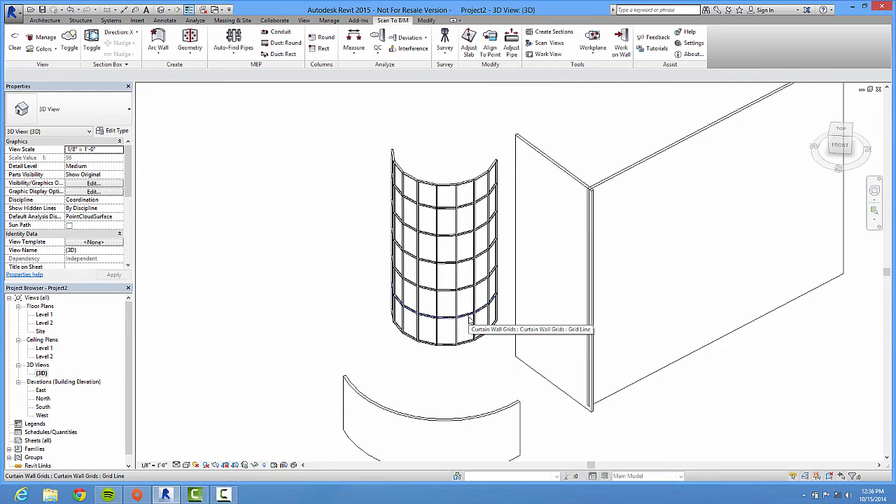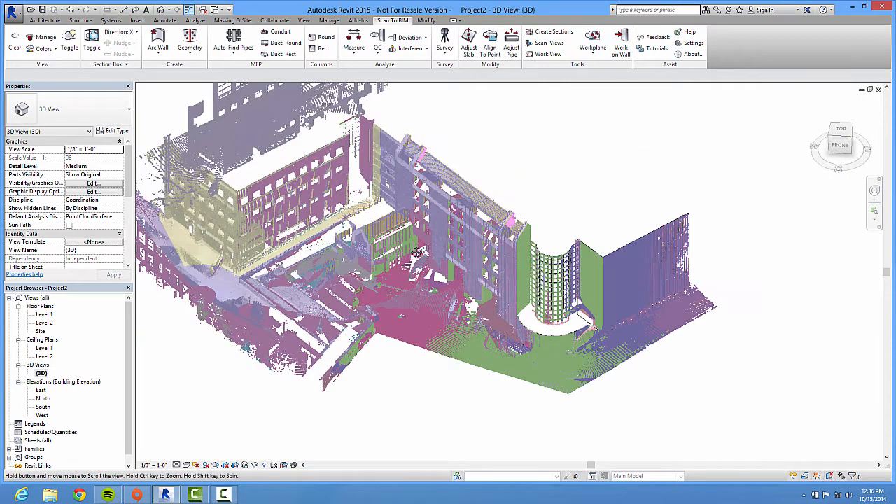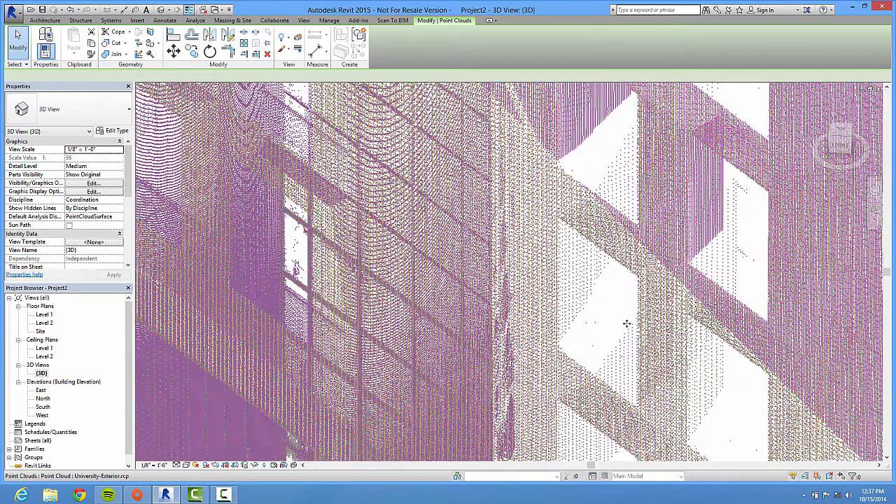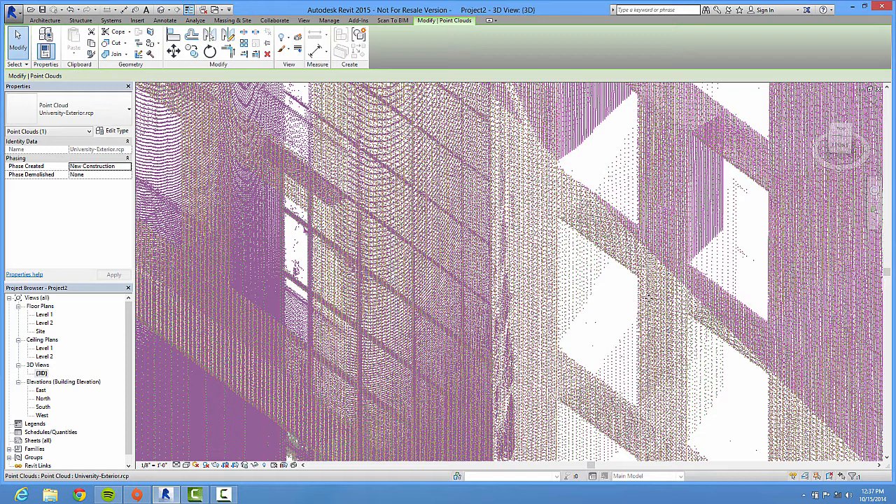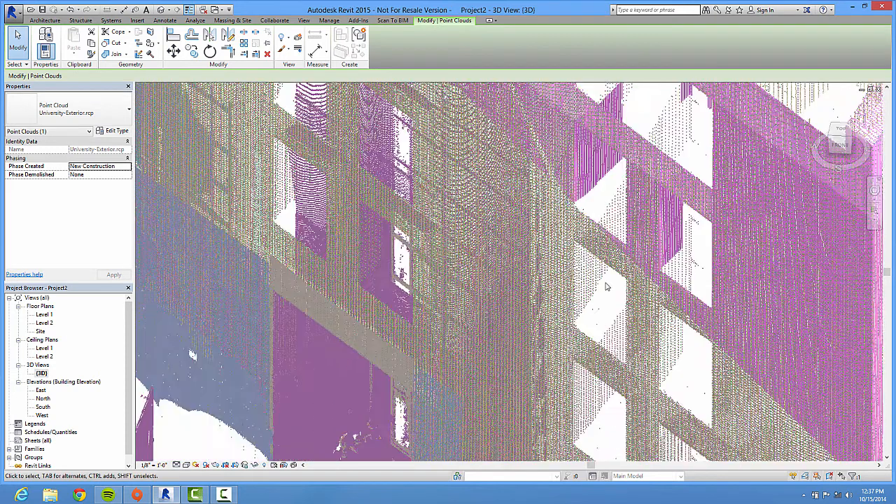So the nice thing about Scan to BIM is it's going to help me do some of my work. It doesn't do everything for me, because there are parts of the building where we have to figure out what's going on. If I toggle my cloud back on here and we go look, you can see up here in front we've got some recessed windows or openings. We're not quite sure what they are, and we need to go work on them.